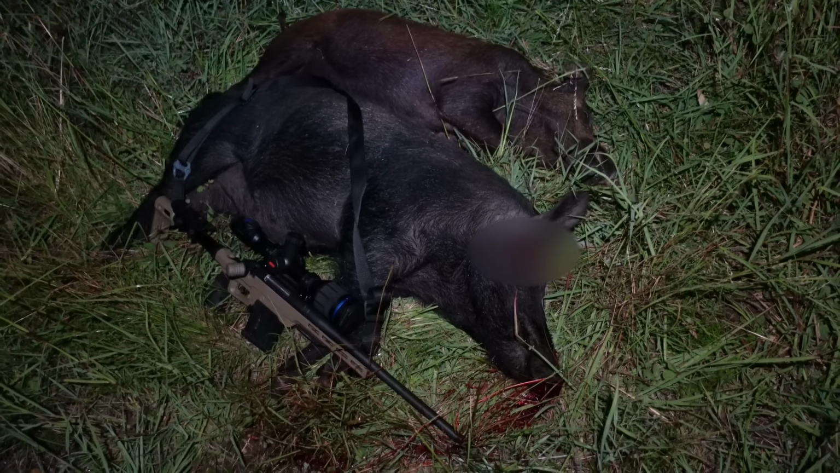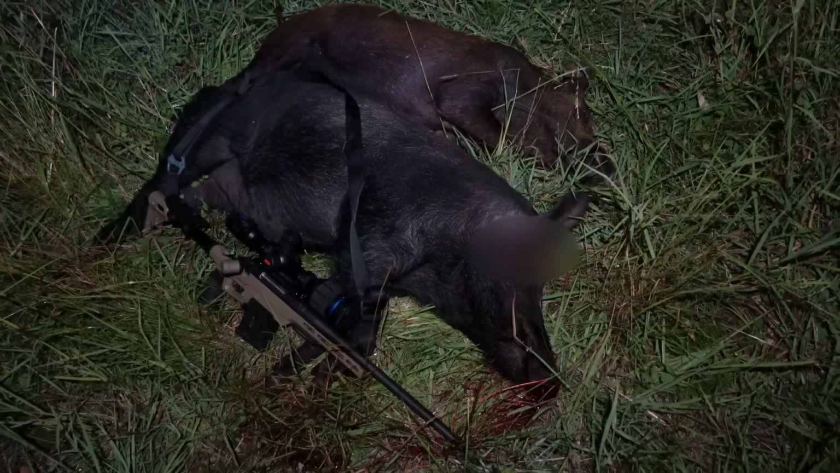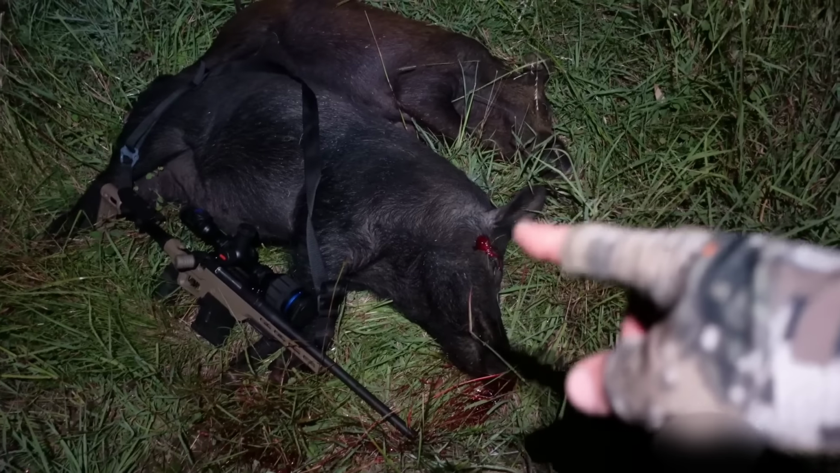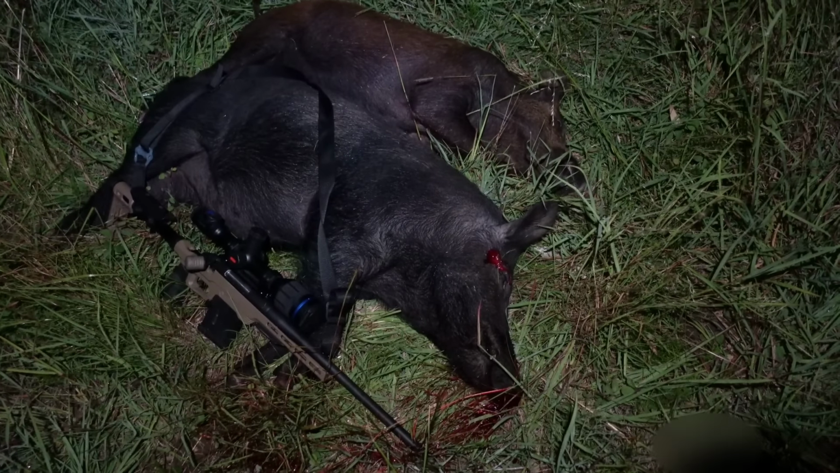Gosh, that was a hard little stalk in this long grass. I've followed these pigs for about 500 metres. I eventually got in front of them, kind of cut them off. So this big fella here, he was shot number 1. It's hit him between the ear and the eye, so nothing wrong with that. He was almost front on when I fired.